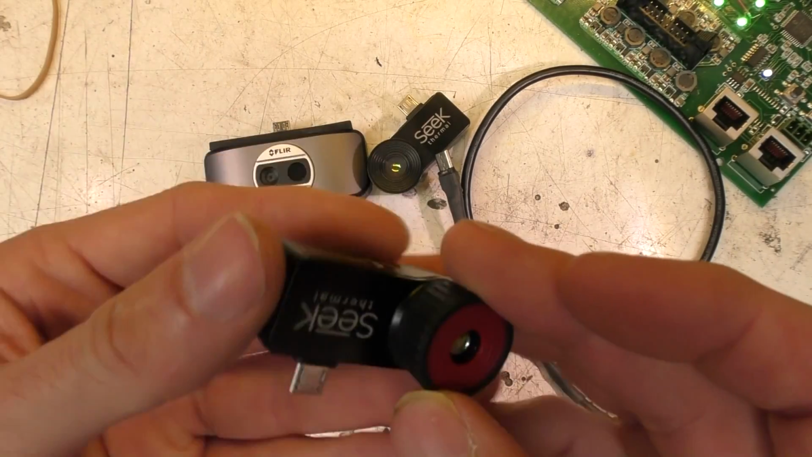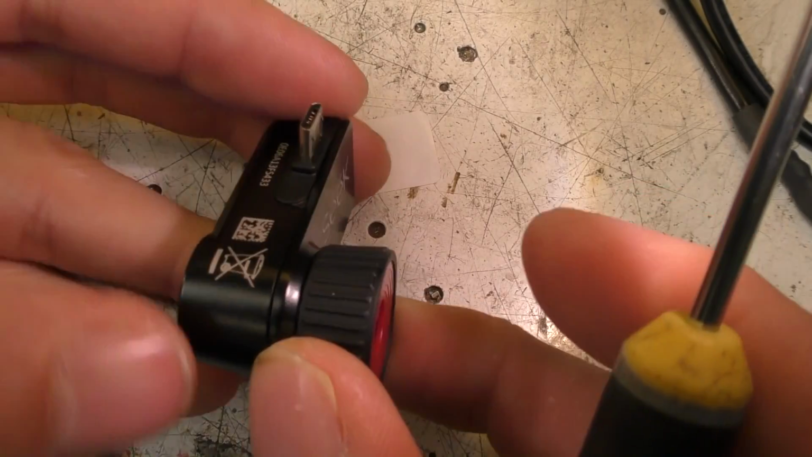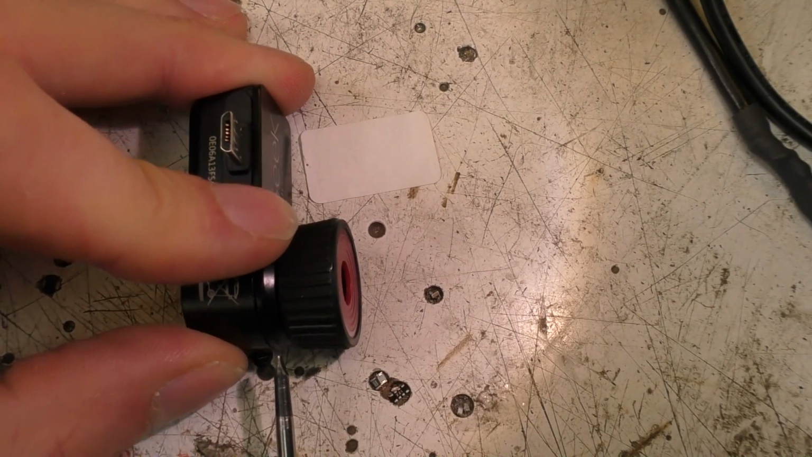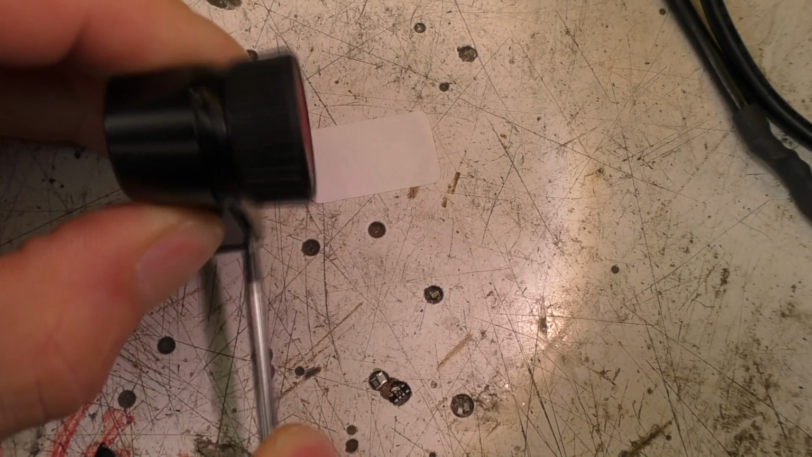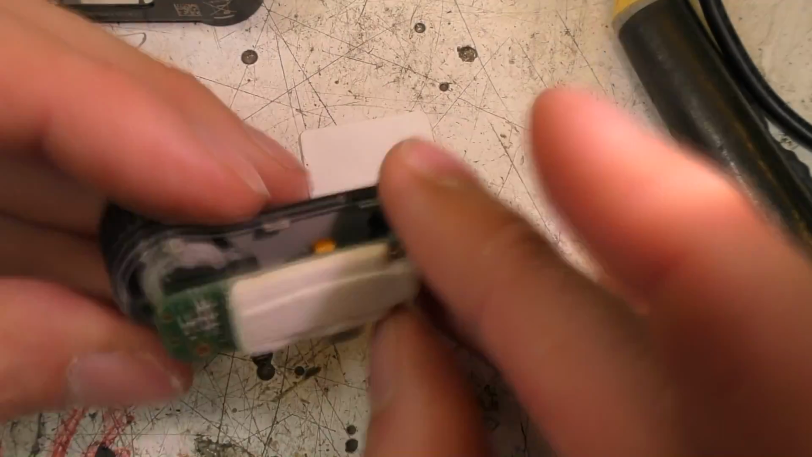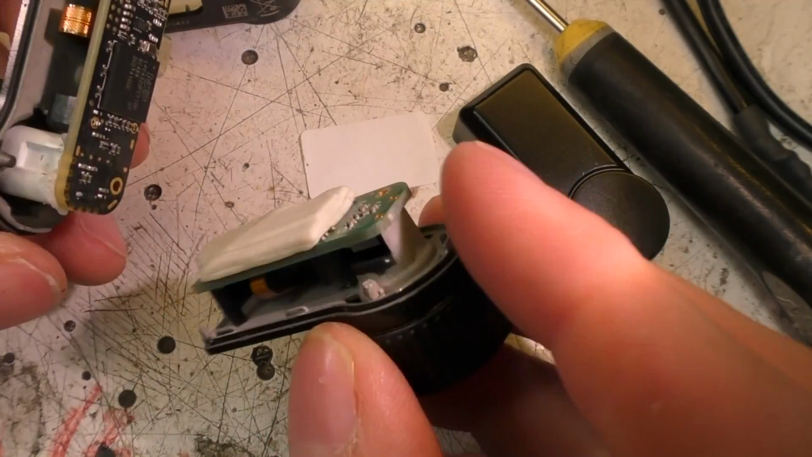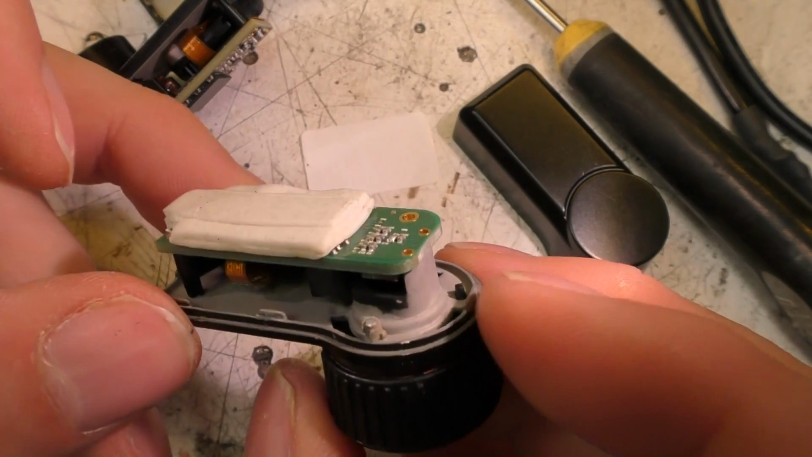I think it's time to take a look inside. Right, like the other one, it looks like it's just glued together. Let's see if we can crack it open again. It's a metal case. Right, so the internal construction looks a little bit different.